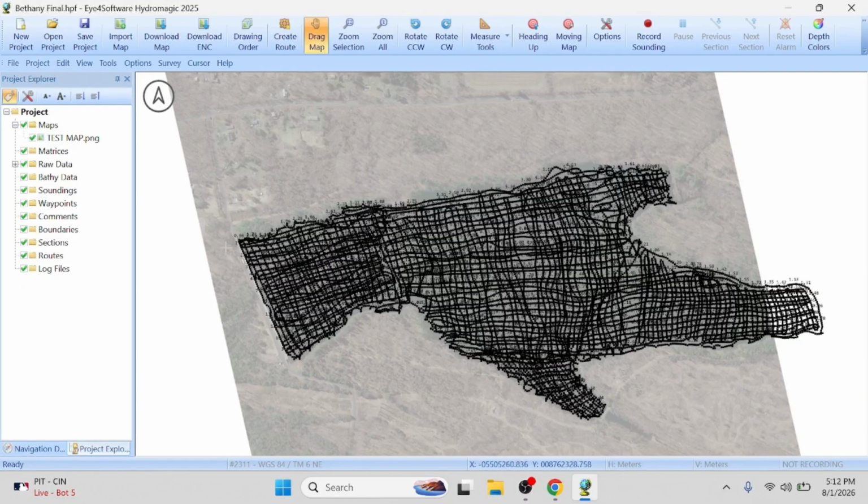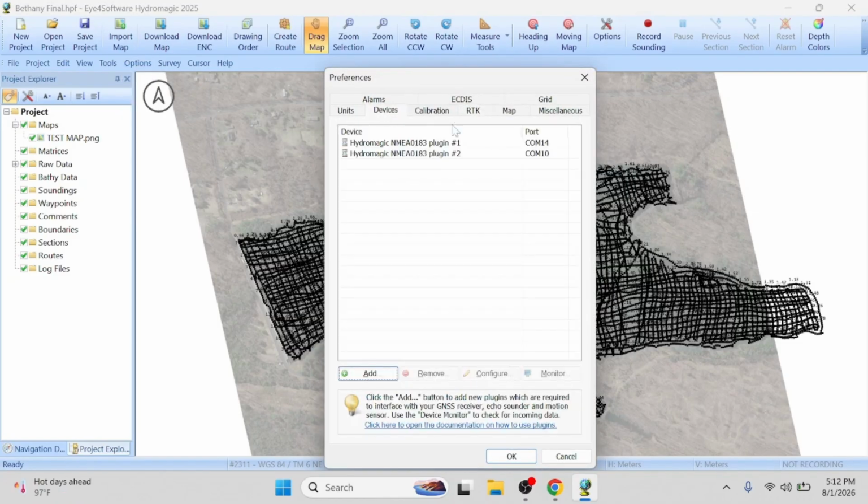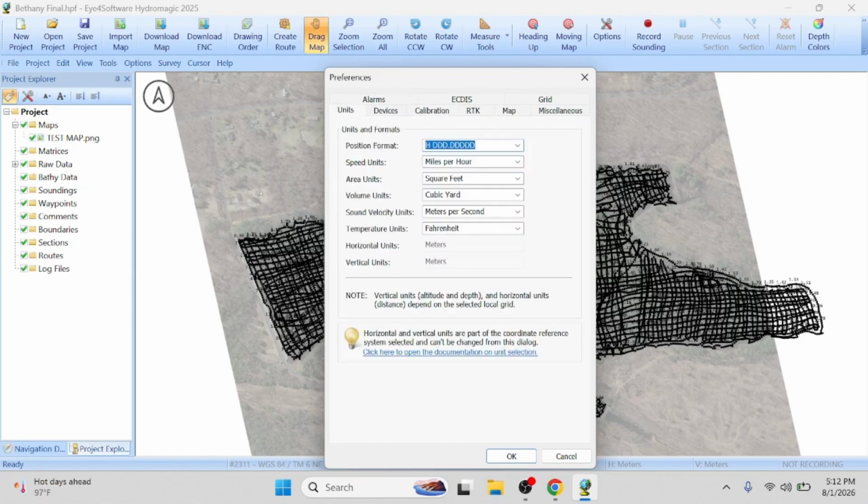Okay, we're back. So this is a data set a customer performed, and I just think it's a pretty thorough data set, so I chose this to use. Remember, the preferences map is pretty important. It's where you're going to check everything, and make sure all your offsets and your units are here.